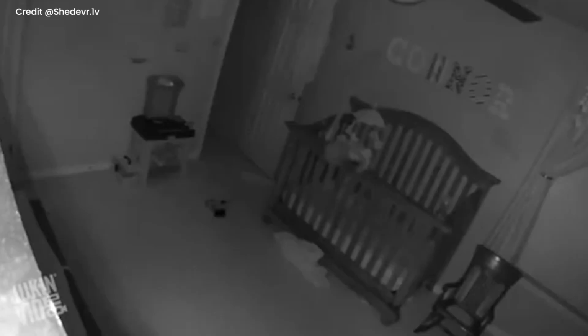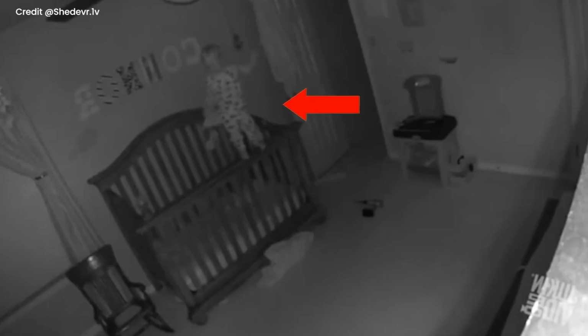Guardian push. As the baby was crying and desperately calling for his mother, the baby's unsteady steps led him to the edge of the bed. In that moment, an unseen gentle force pushed him back to safety.